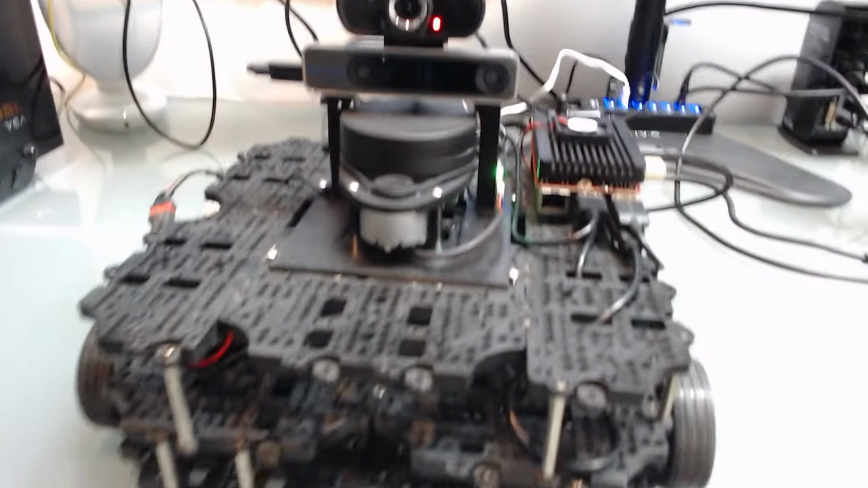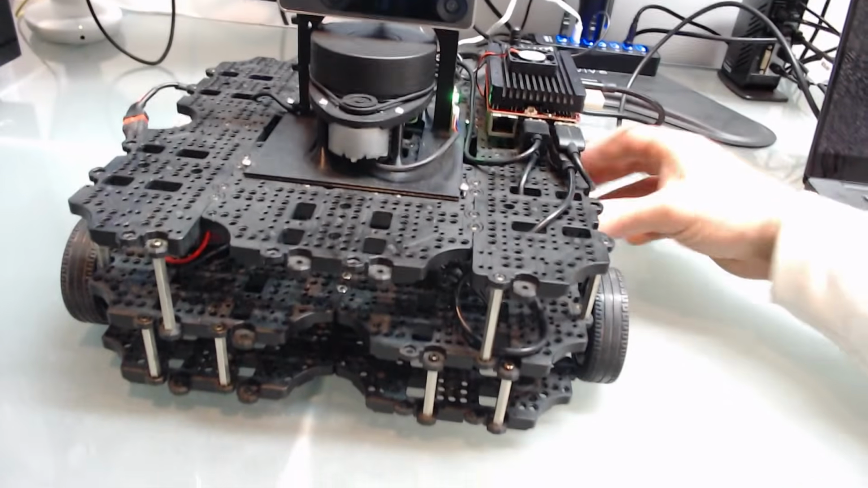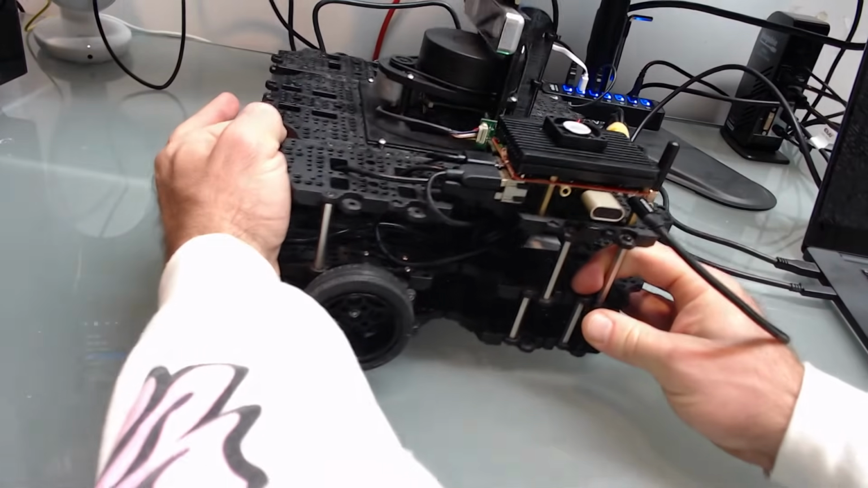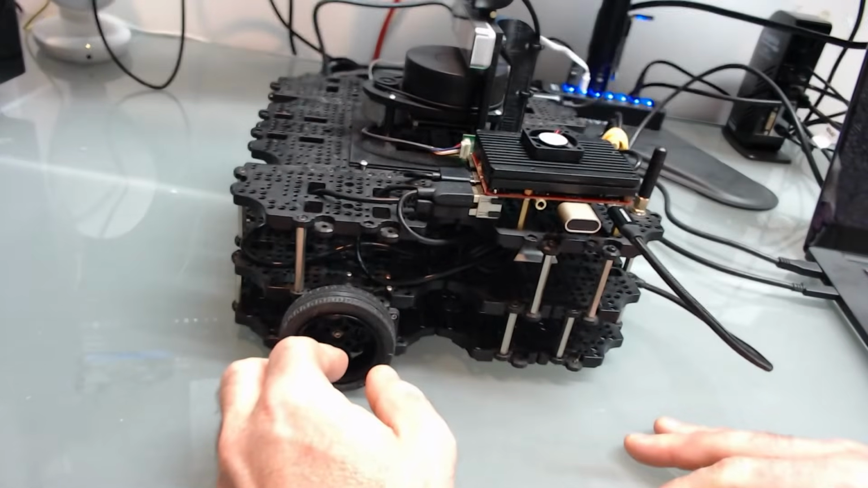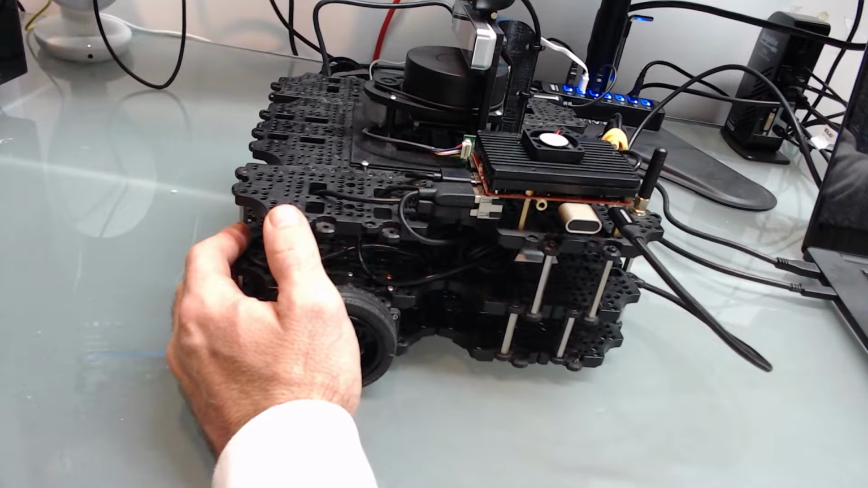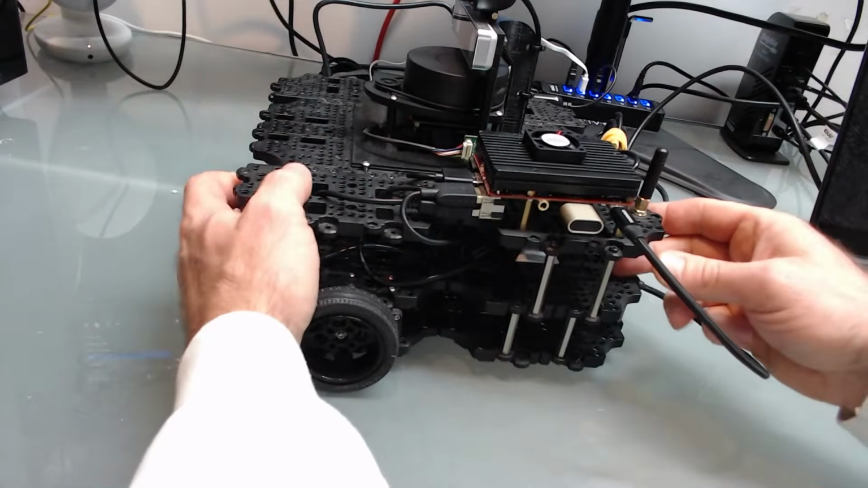So this is a Robotis Turtlebot. It's a good platform that I like to use for testing sensors and testing various different lidars and stuff with, specifically because it's so modular, right? You can just screw anything you want in.